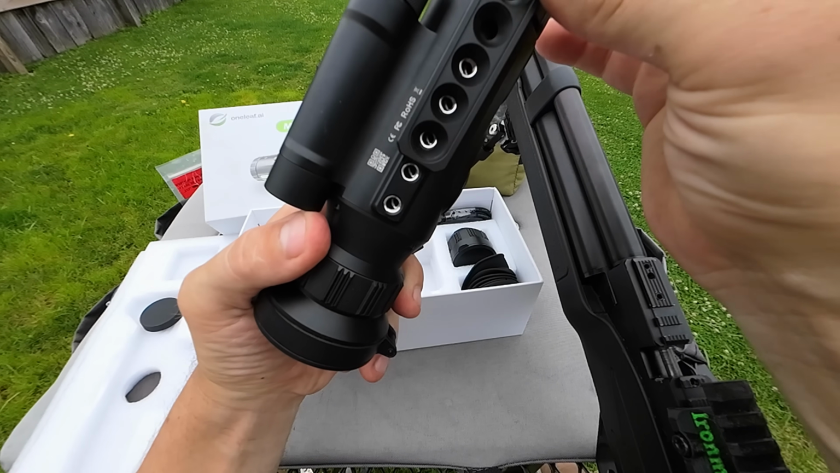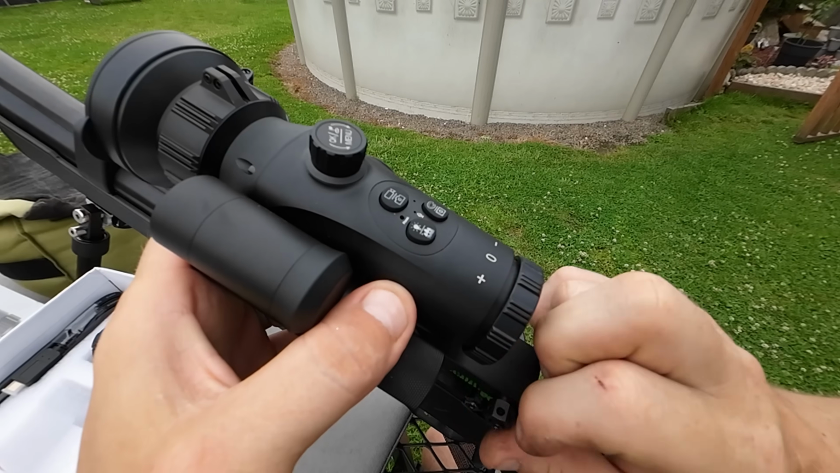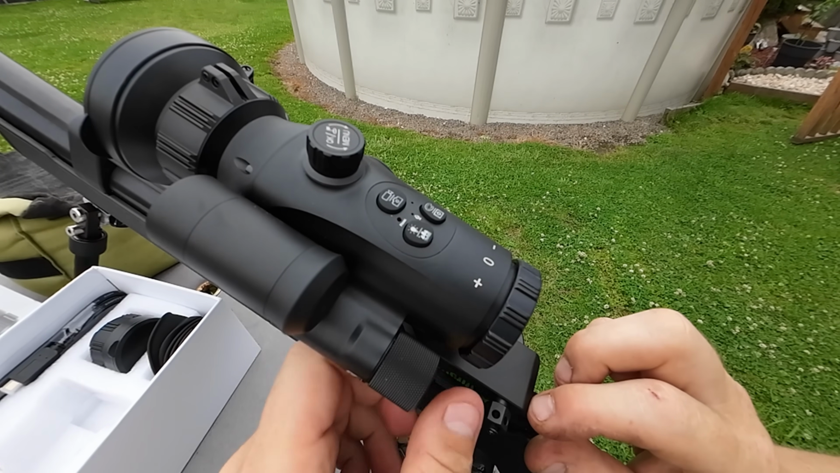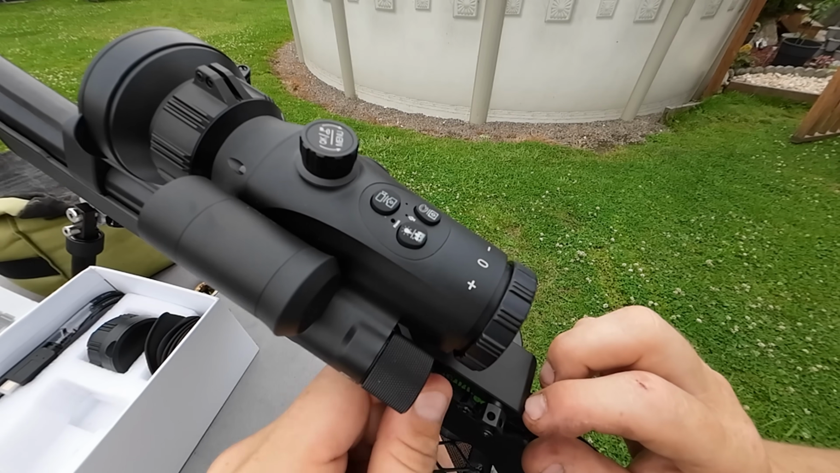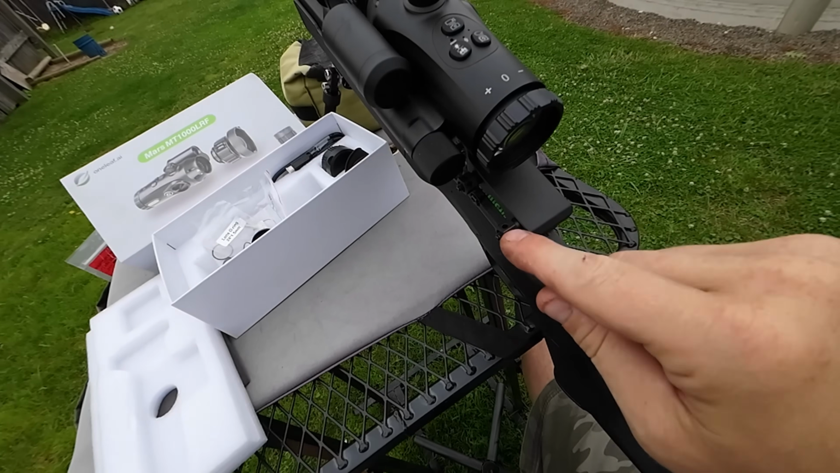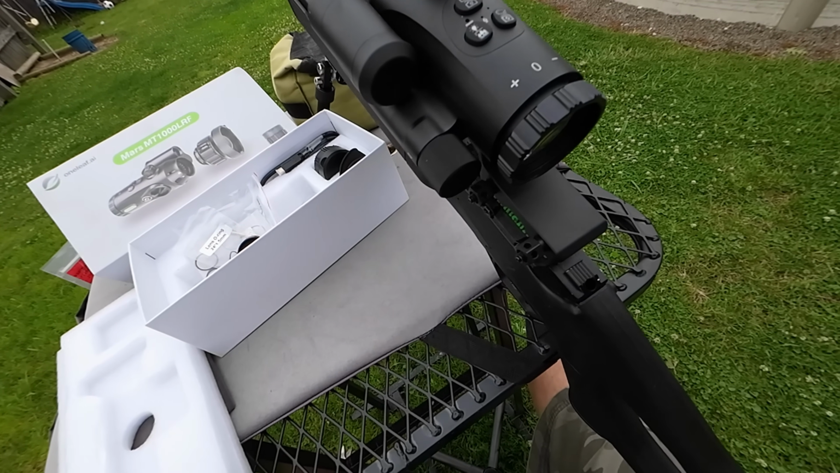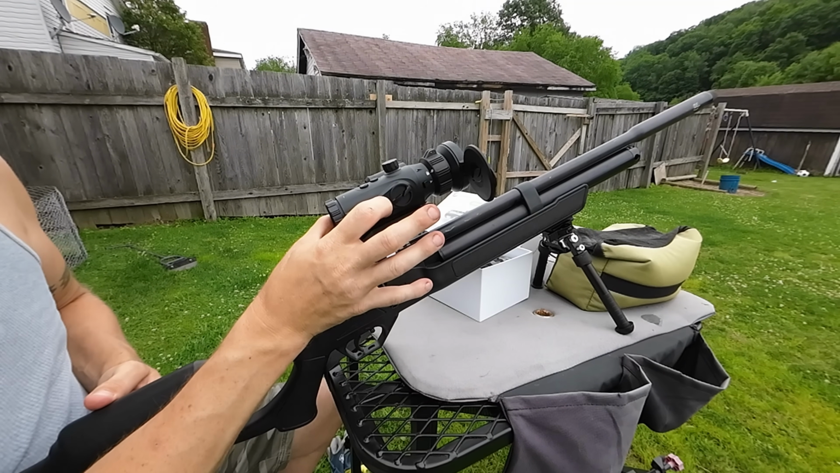Of course, the more screws you get in it, the more secure it's going to be. Put it on and simply tighten down your side screws. And what I like to do is take a little Allen or something and stick in those little holes and just give them a final crank. Not too tight, but just enough to keep them snug. Your power button is housed there on the side. Simply hold that in.